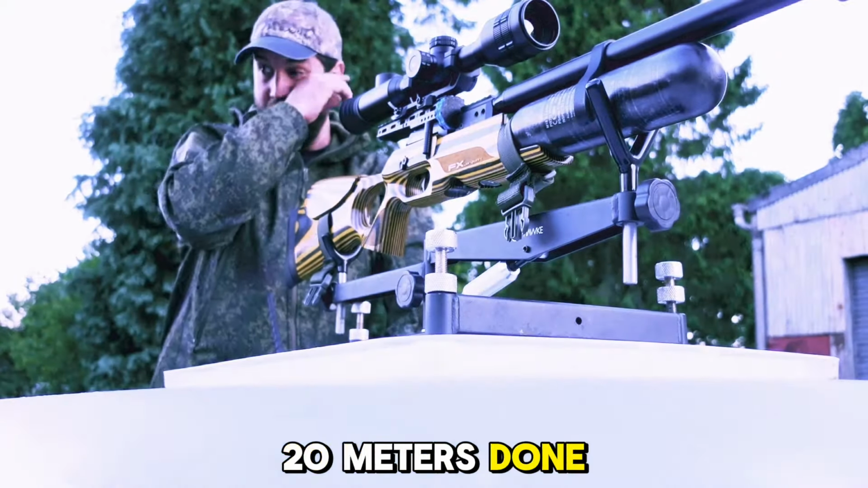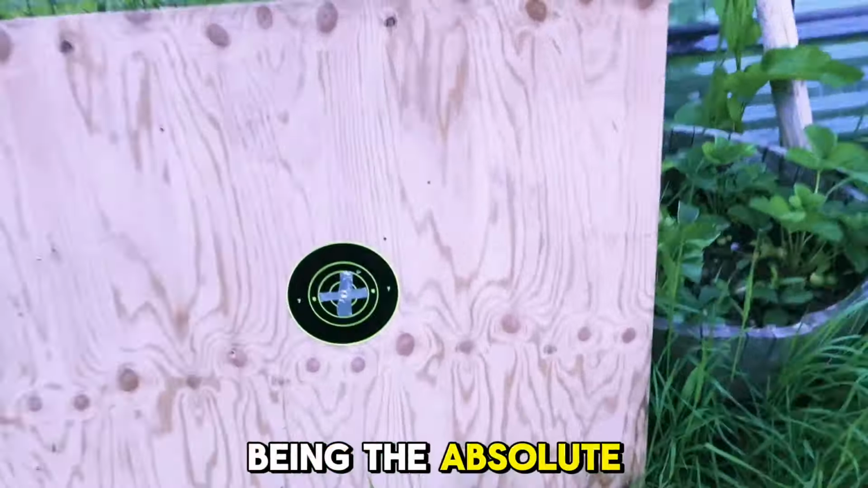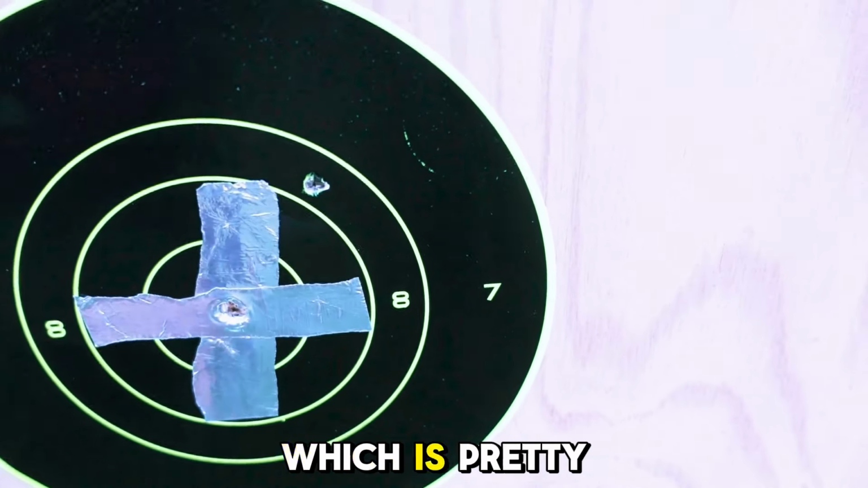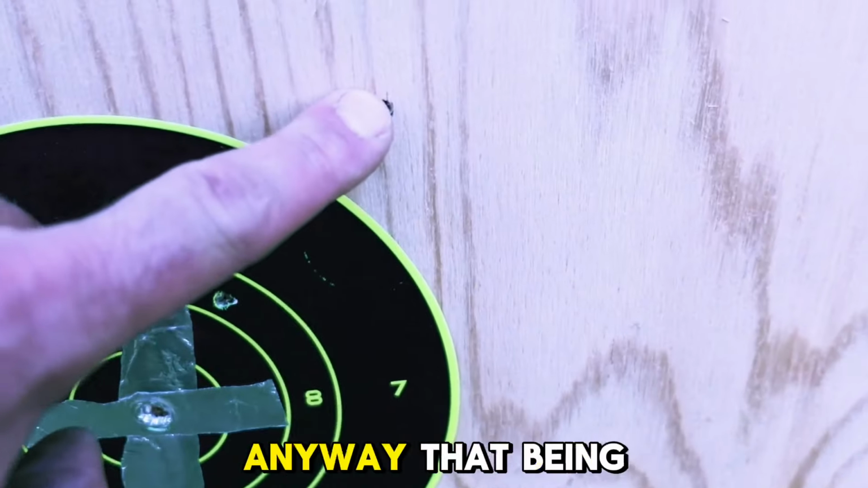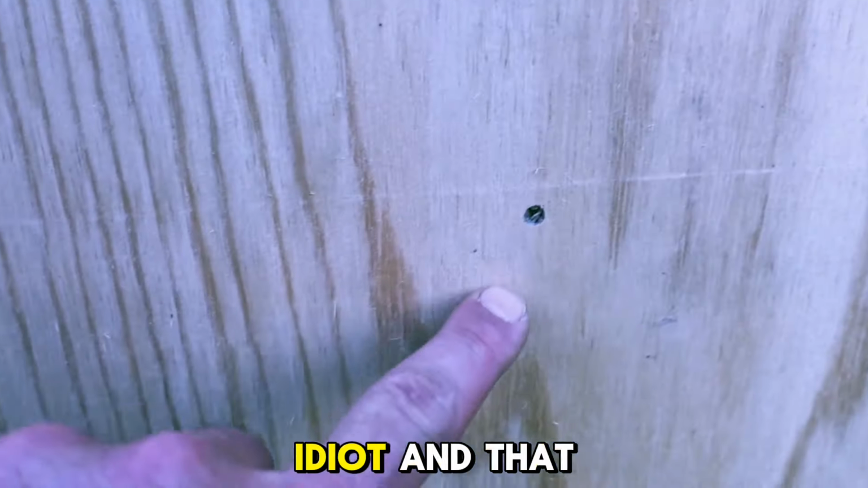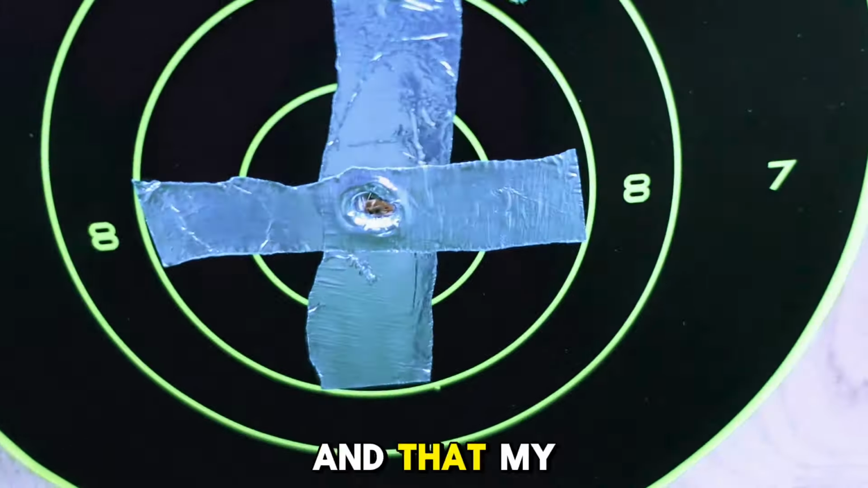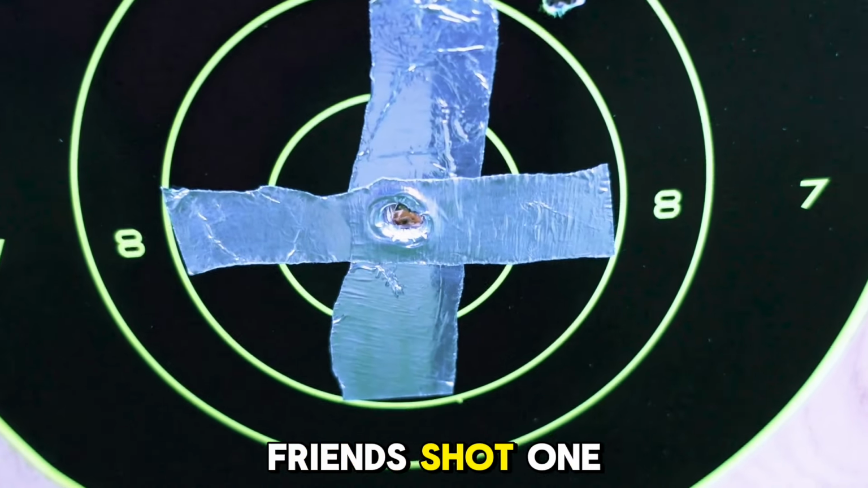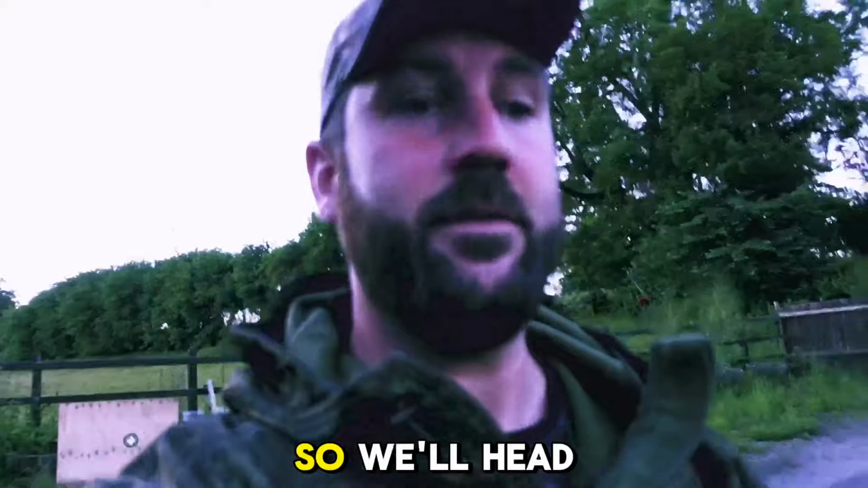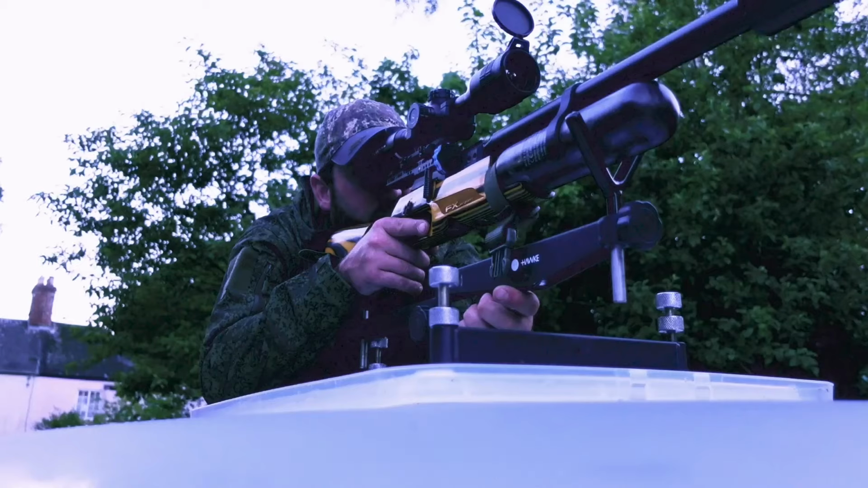Okay, 20 metres done. We're going to have a quick look at that. Of course, me being the absolute donut head that I am, we were looking at this one here being the first shot, which was pretty close to be honest with you. That being the second shot because I adjusted it in the wrong direction because I'm an idiot. And that being the third shot because I corrected it and adjusted it even worse. And that, my friends, being shots 1 and 2 properly zeroed. We'll head back to 35 metres now. We'll try and get that sorted.